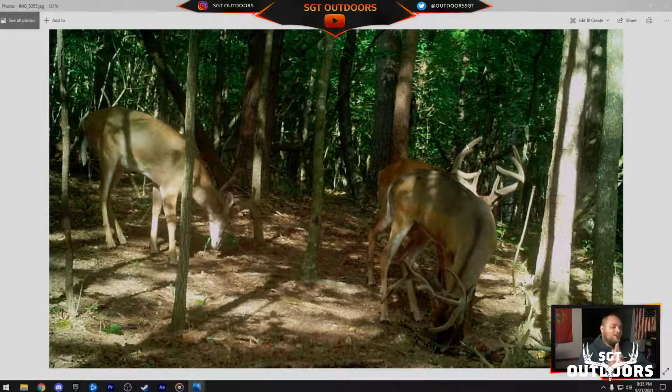I hope you have not become, what's the word? Oh no, what's the word? Not sanitized. Desensitized to looking at these photos if you pull cards like this constantly. I hope you still get as excited as someone who gets one deer like this a year, you know?